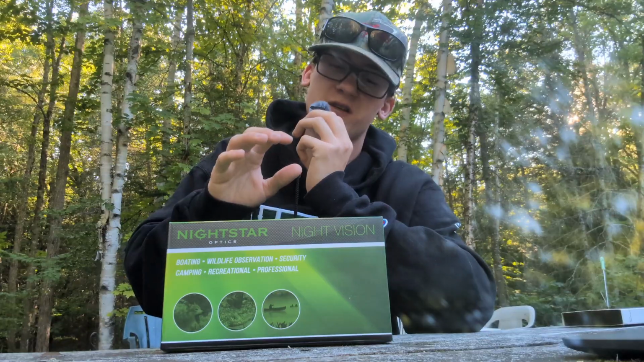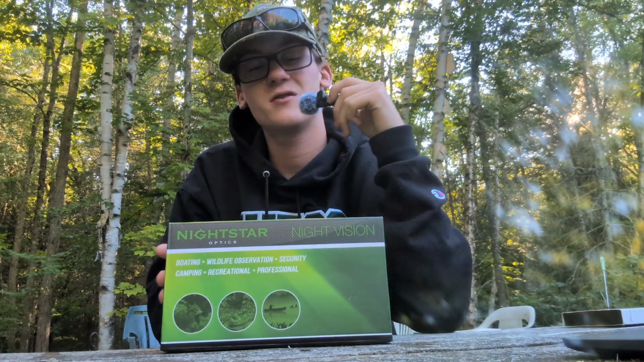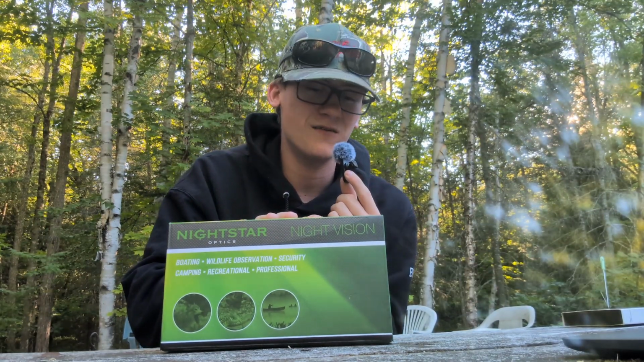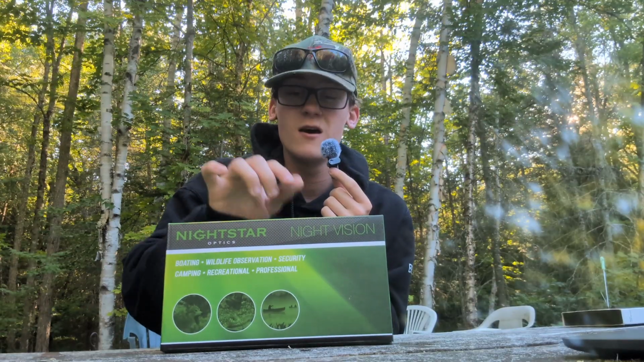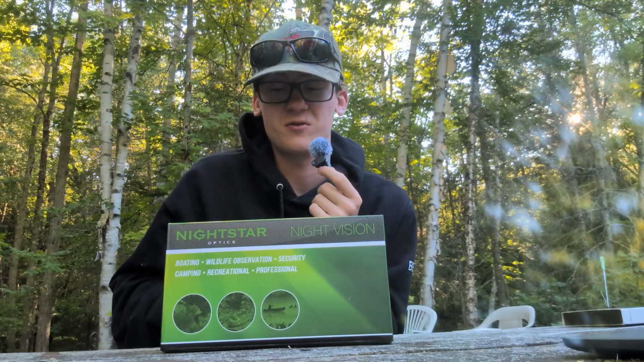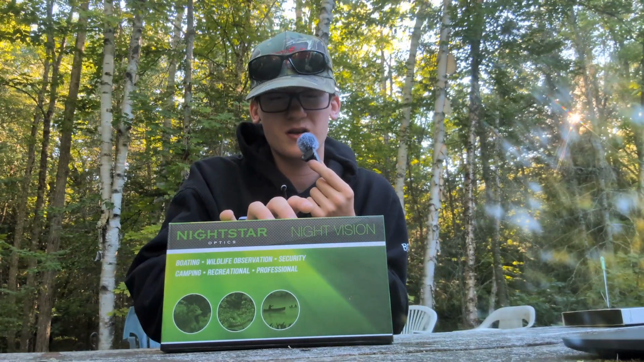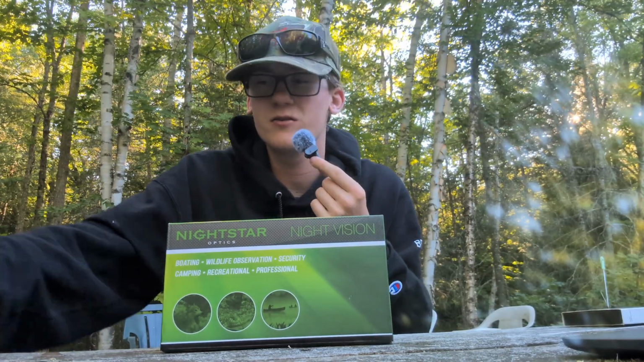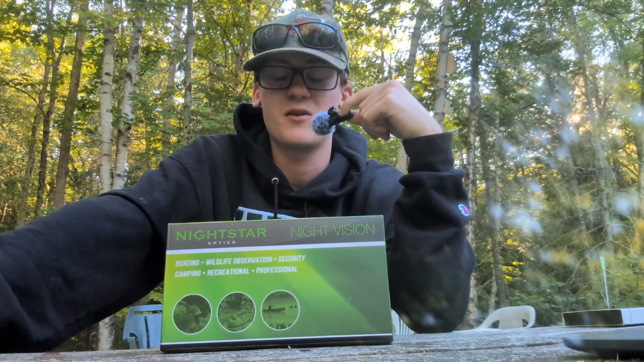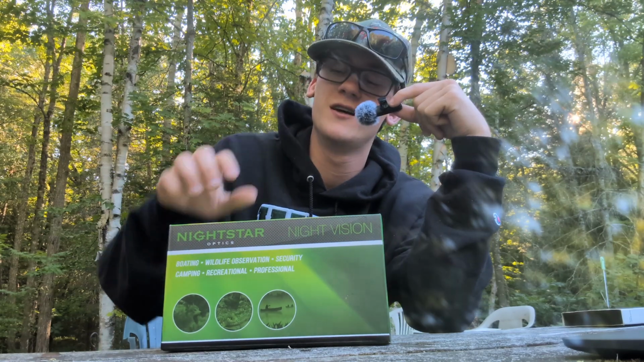Now let's break down the pros and cons about this unit. This has zero delay like cheap digital does, because it has an intensifier tube inside. It's a great way to get into night vision, to experience actual analog tubes, which is pretty cool. This thing also runs well on a little battery compared to any digital units that might take 3 batteries or 2 batteries. This takes just one little CR123 battery, which is very nice.